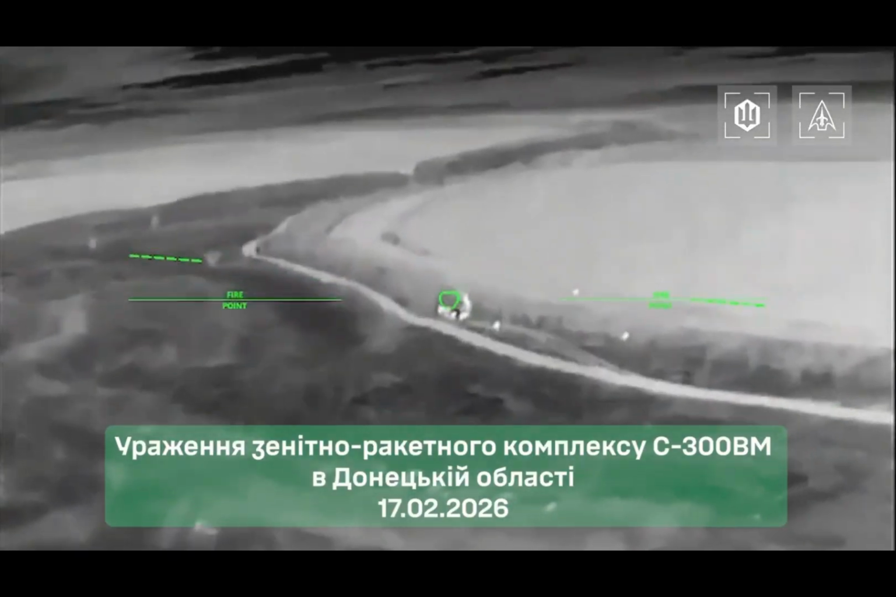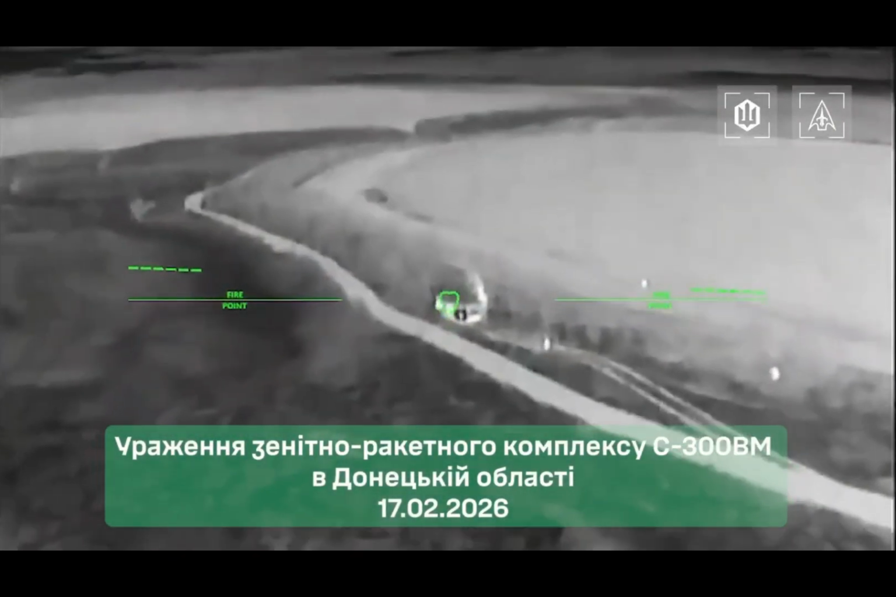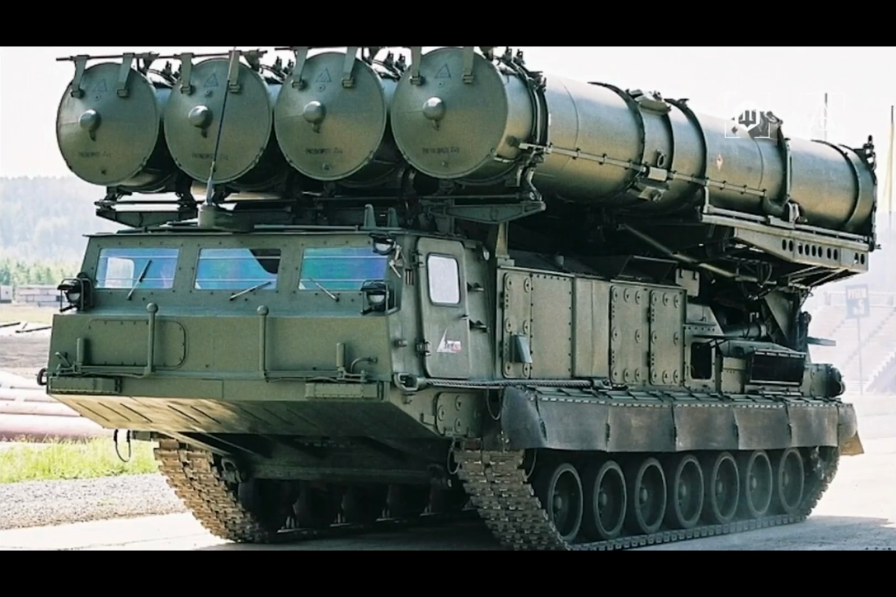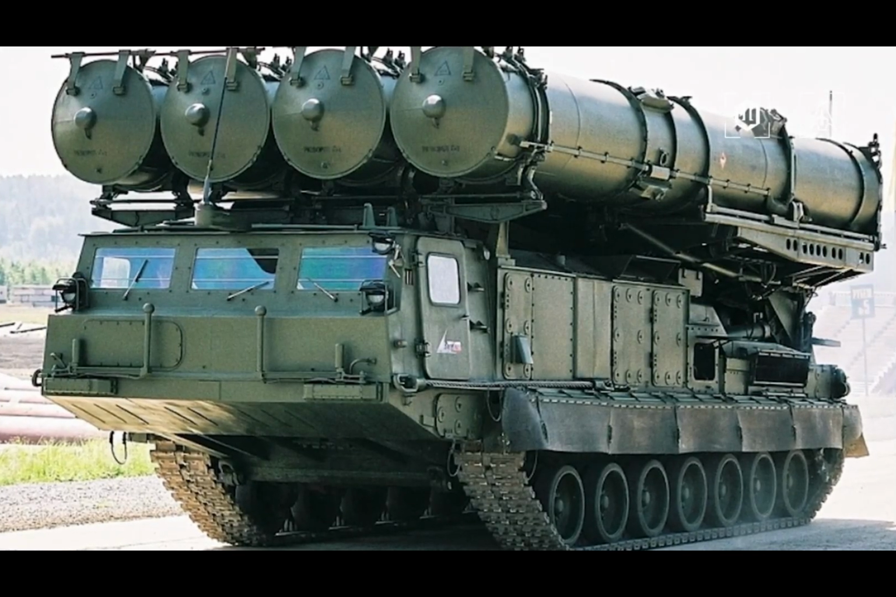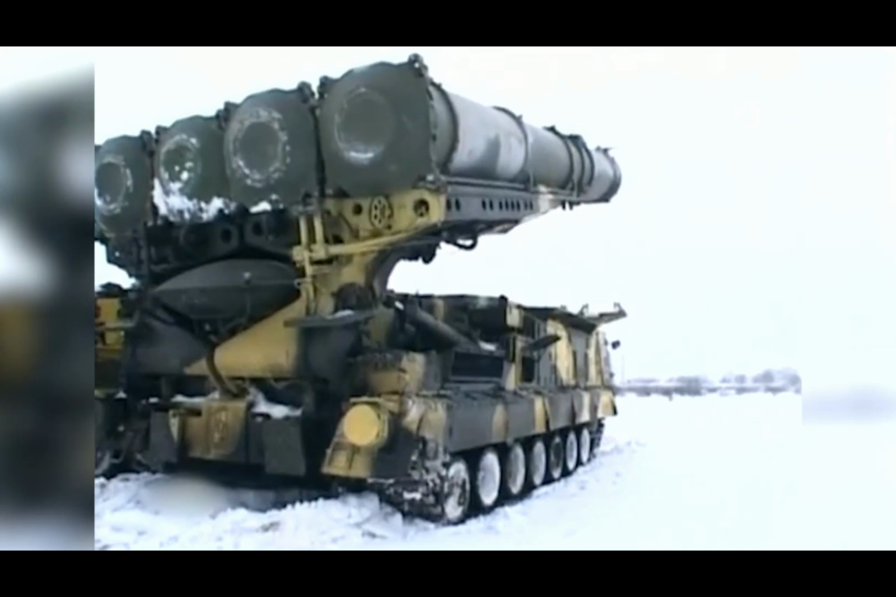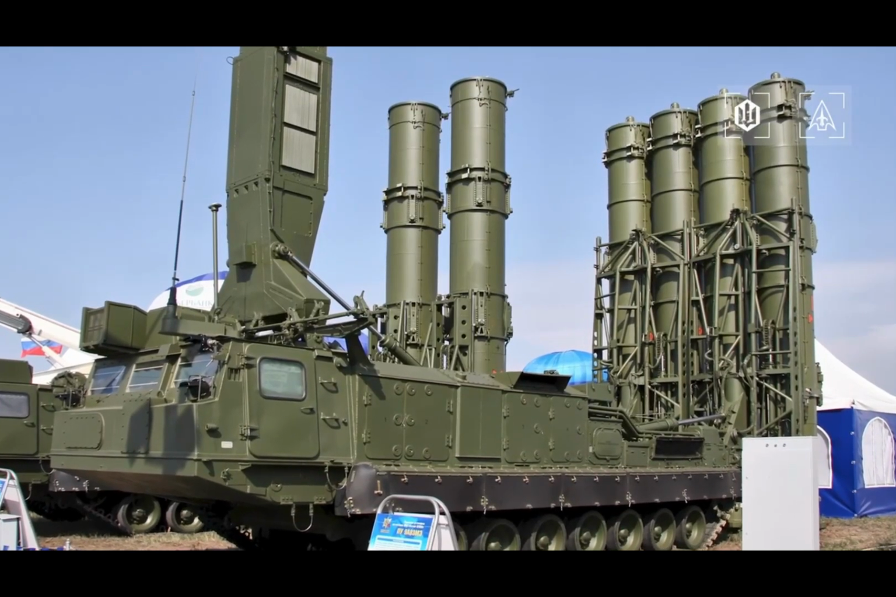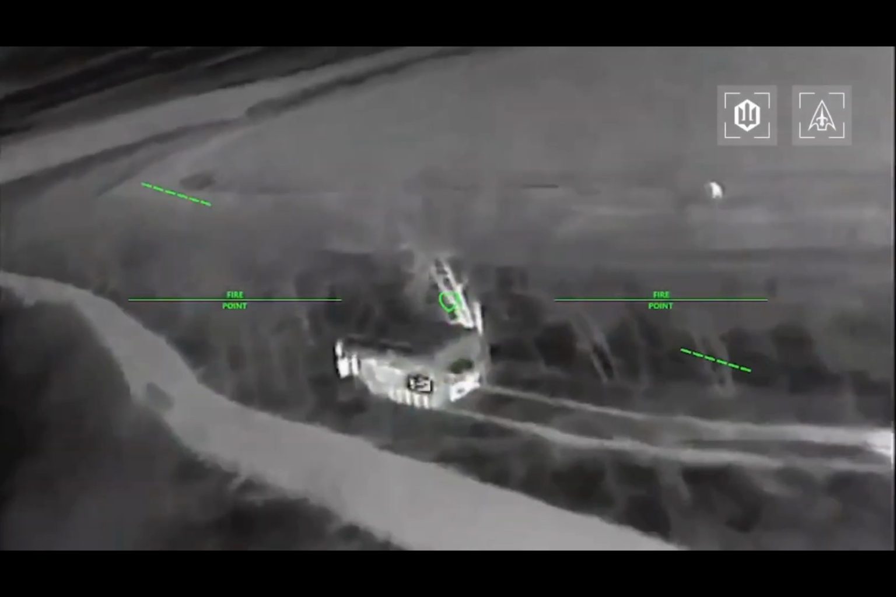And finally, one more 9A-84 launcher, a component of the S-300 surface-to-air missile system with an estimated value of approximately $20 million. In total, over the course of this video, Russia has reportedly lost more than $400 million, a staggering amount of resources.